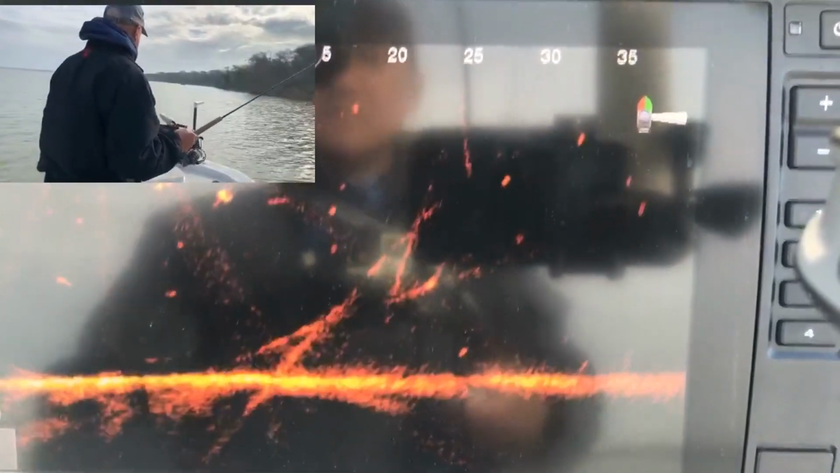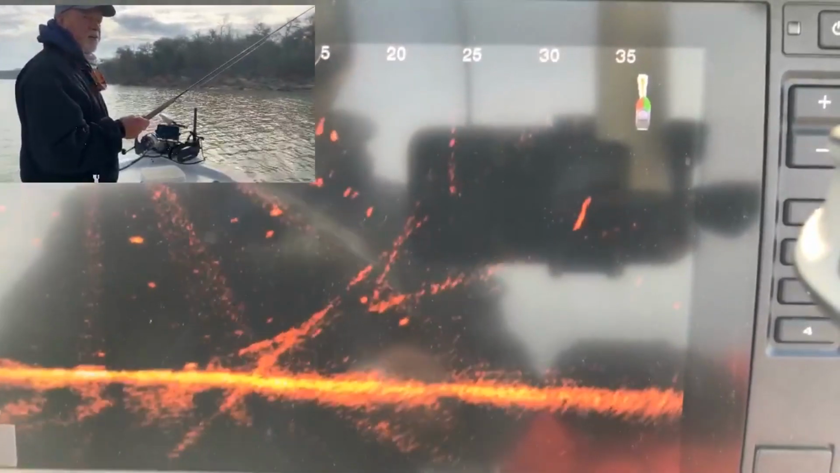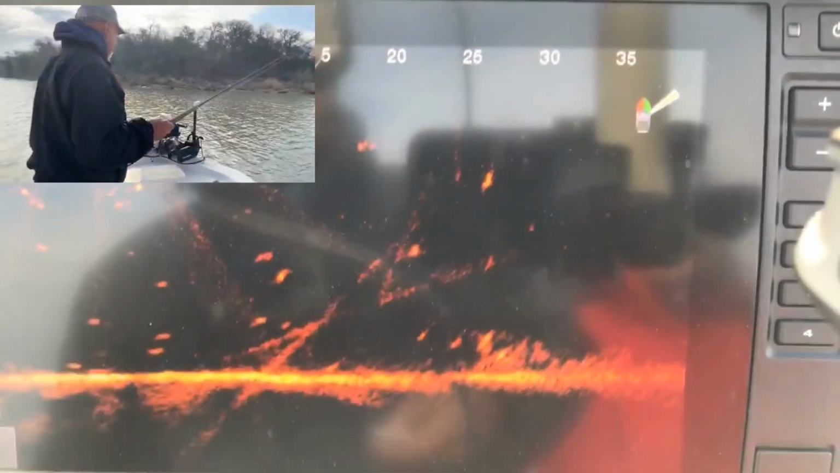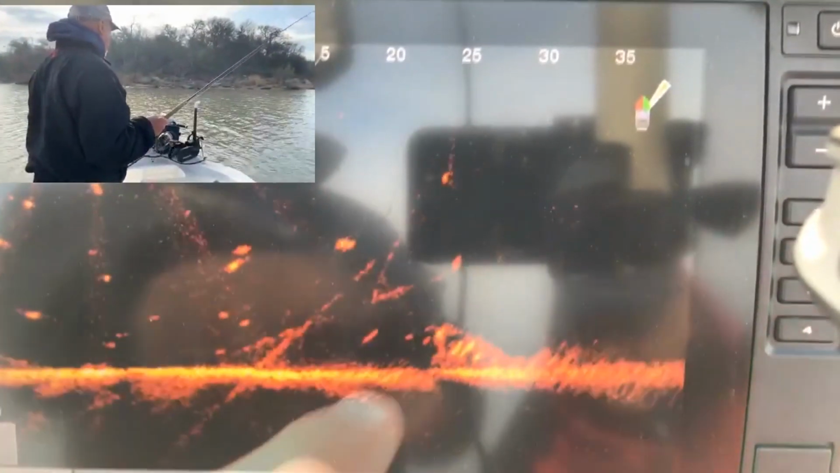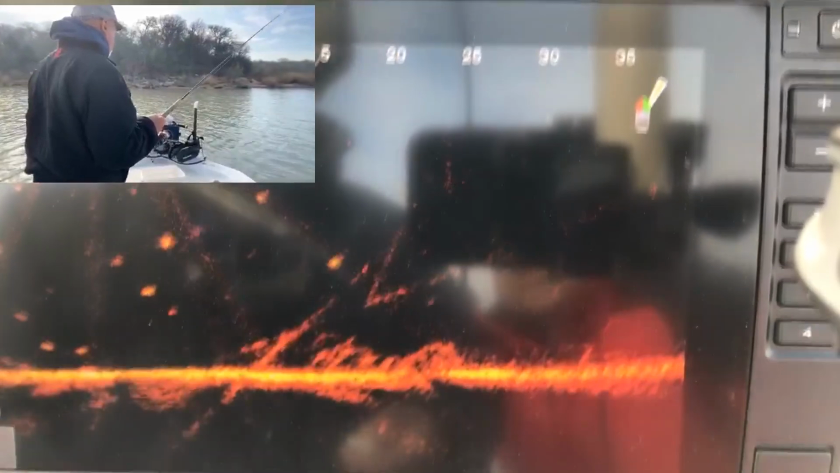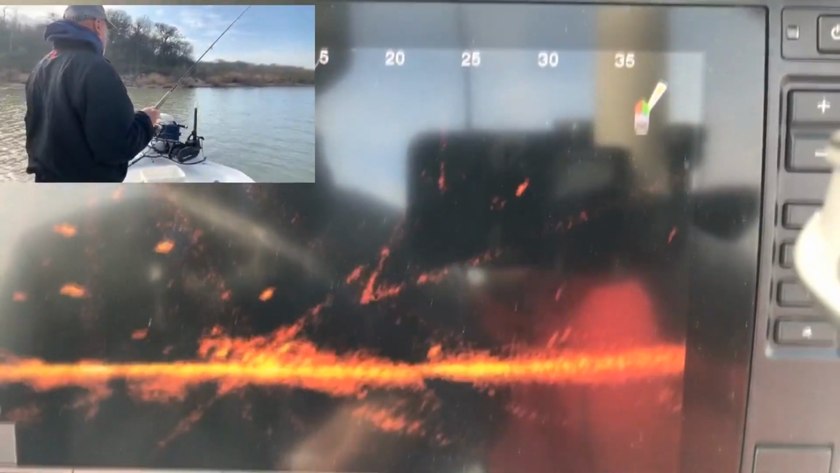So here's me searching again. As you can see from the transducer in the front, I've got an electronic control on it, and I'm just panning left and right as I'm driving forward about 3 to 4 miles an hour. And I see a brush pile right there about 2 o'clock, and I point the boat in that direction and head towards the brush pile.